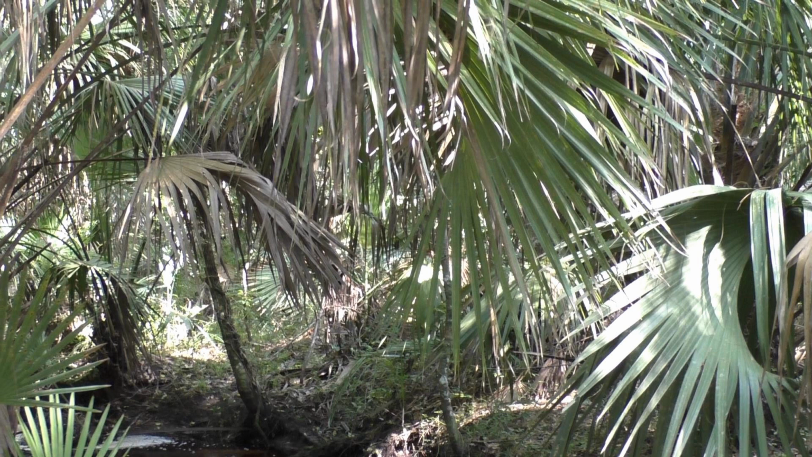Was that you? Wow. Ah, man. I think I just destroyed a print. Damn. I think I destroyed a print without realizing it. Yep. Hold on.